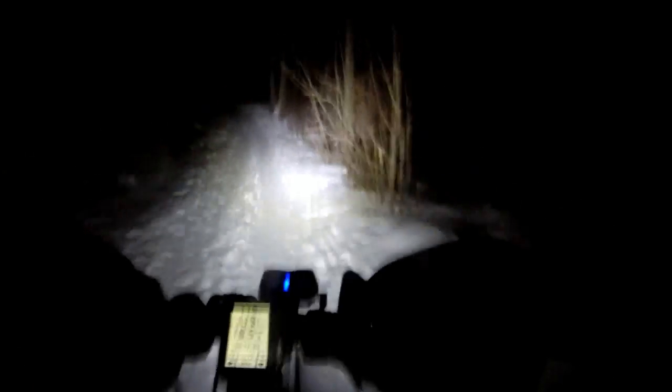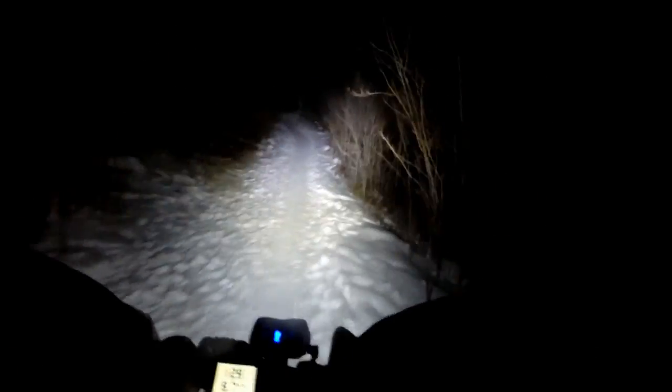Okay, so now we gotta do some climbing, but hopefully I can just spin my way up this stuff. It's hard packed enough that it shouldn't be too bad. Okay, so here's a steep climb.